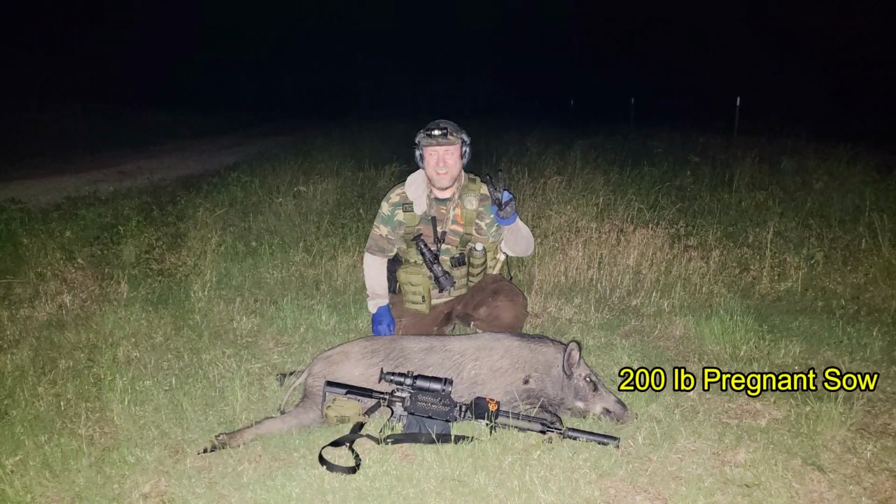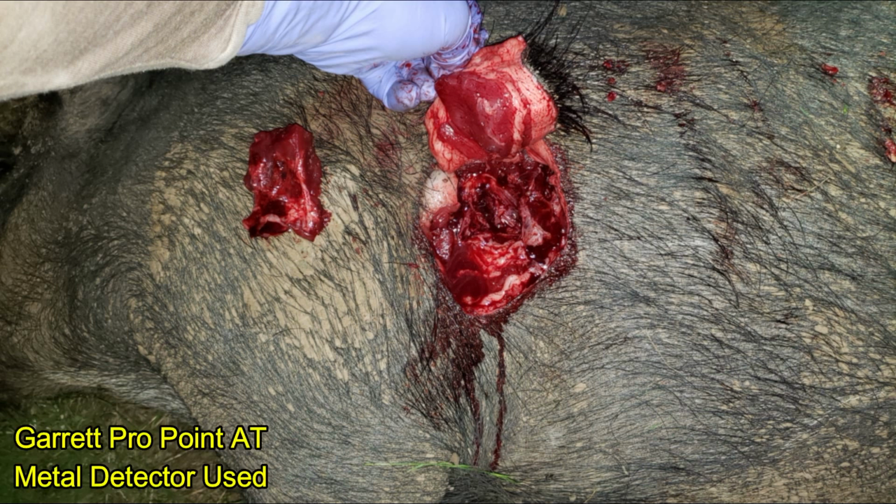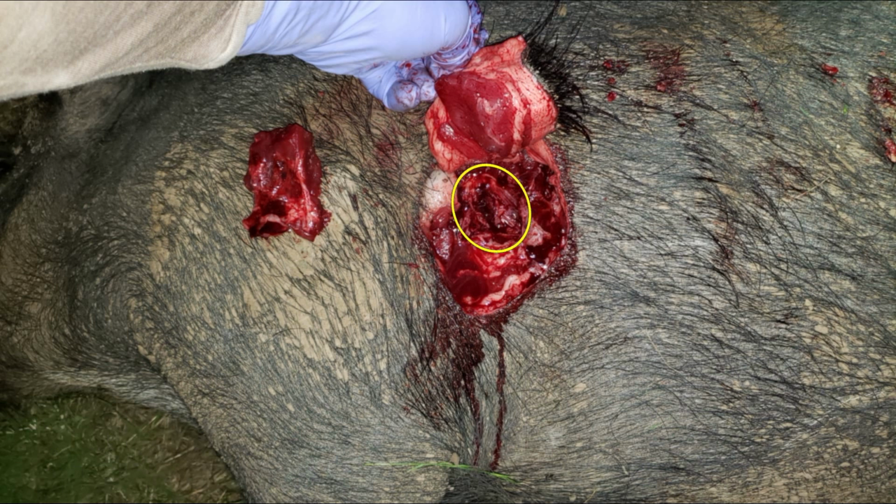The sow came in right at 200 pounds, was pregnant. The shot entered there on the right shoulder where you see the dot. The bullet stopped under the skin on the opposite side. I found it with the metal detector. Did a quick removal of the bullet. There you can see the permanent wound cavity inside.